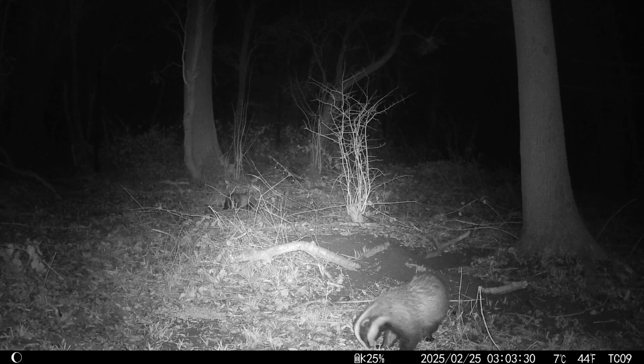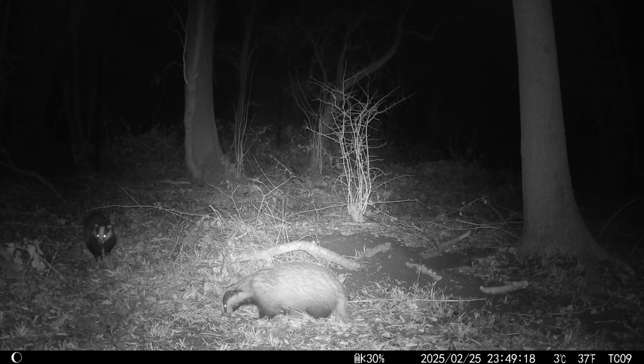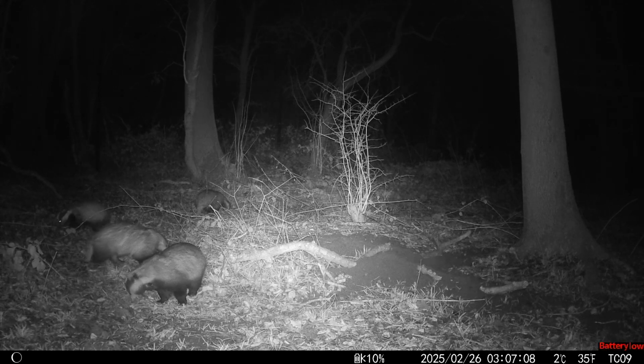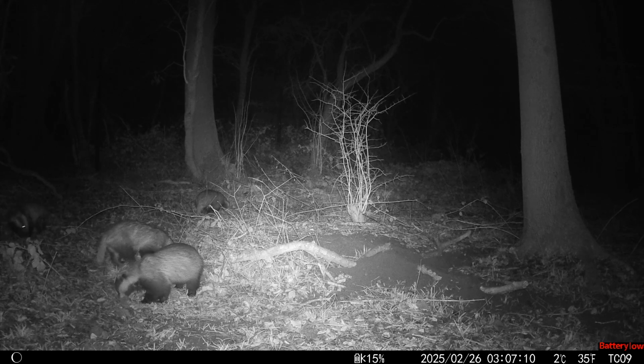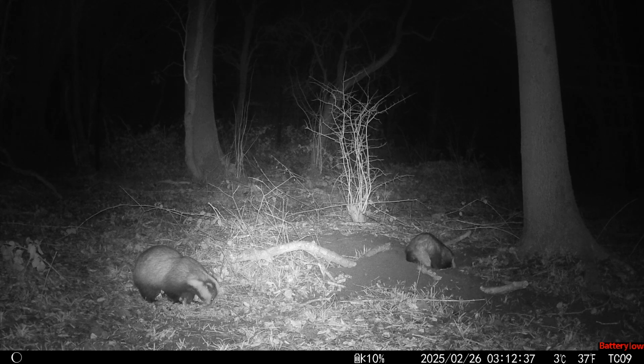The first things the camera picks up are two badgers, one at the front, one at the back if you can just see it in the brush. And then as you can see, one actually going to ground now as the other one comes into the bottom left hand corner of the screen. So no more holes in that location, but there's got to be something, because as you can see now there's four badgers on screen. So there's got to be a bigger set somewhere else. There's possibly an outlier set, but we might do some investigations in the area and just see what we can come across.